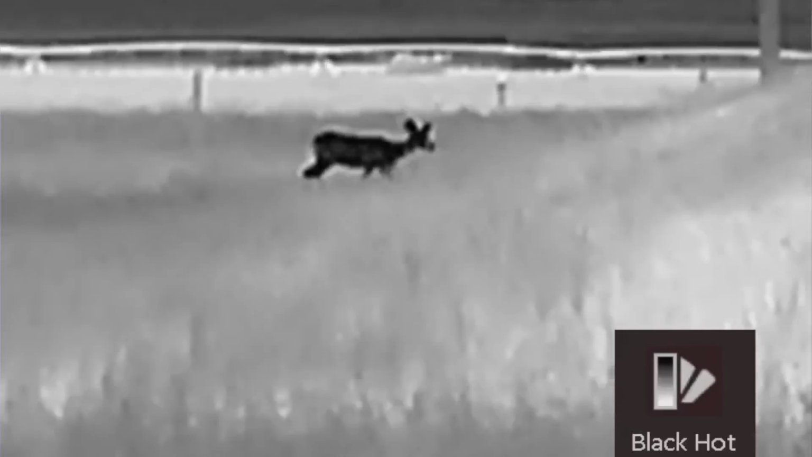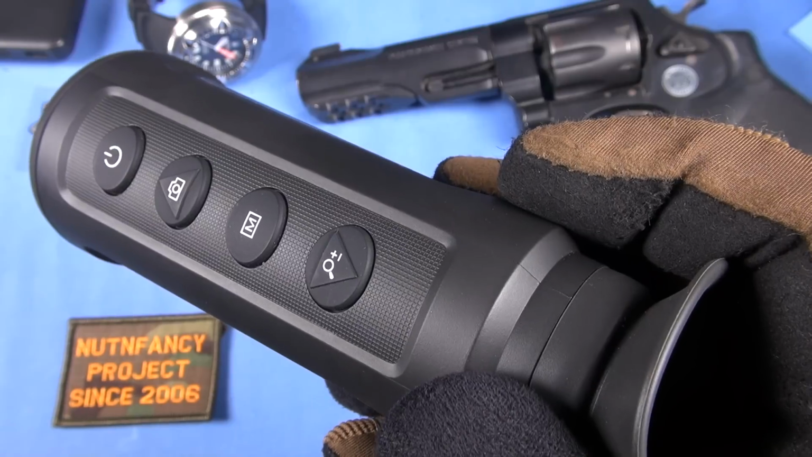Not as extensive as a FLIR Breach. You're going to have white hot, black hot, fusion, and red hot. And you're going to see representations of all of those as we're talking here. Okay, I'll get back to the quality on that here in a second.